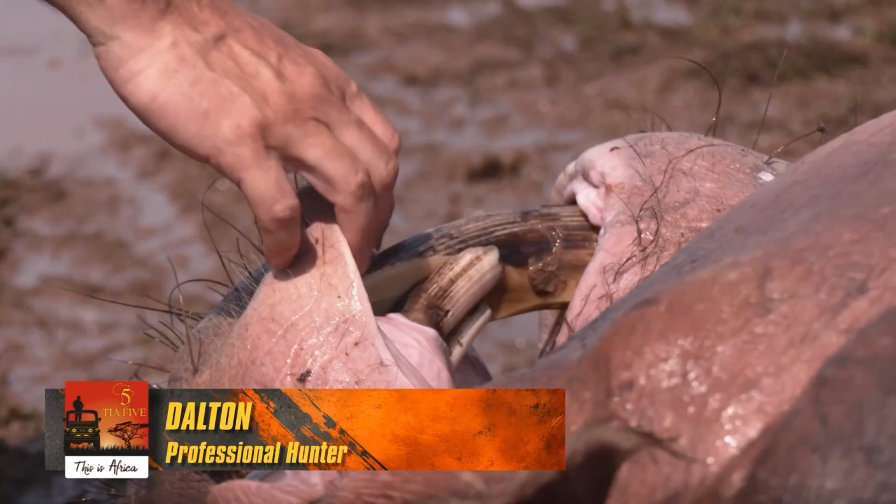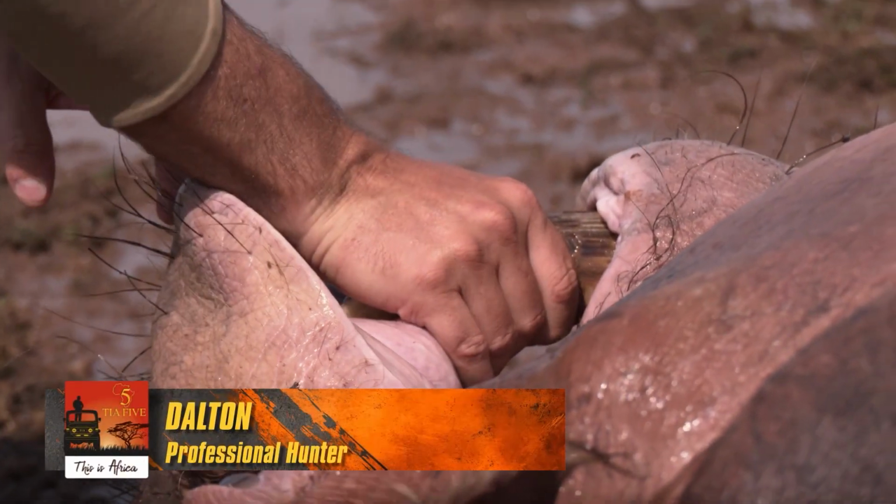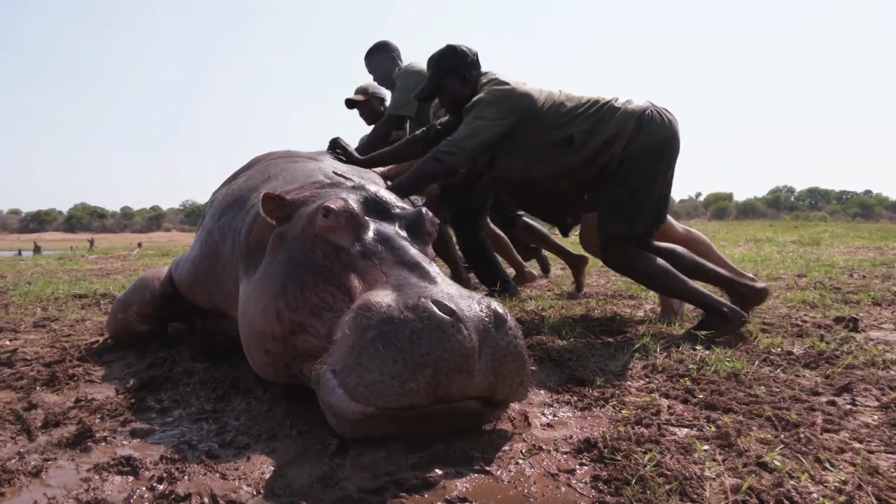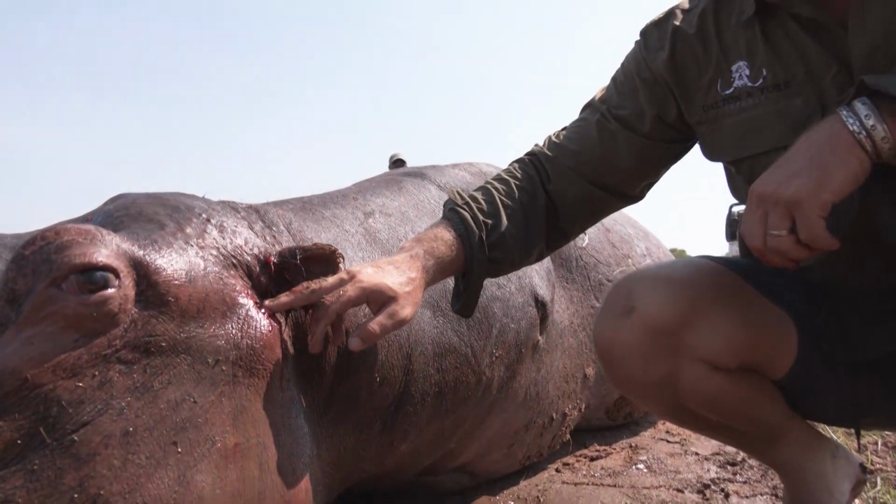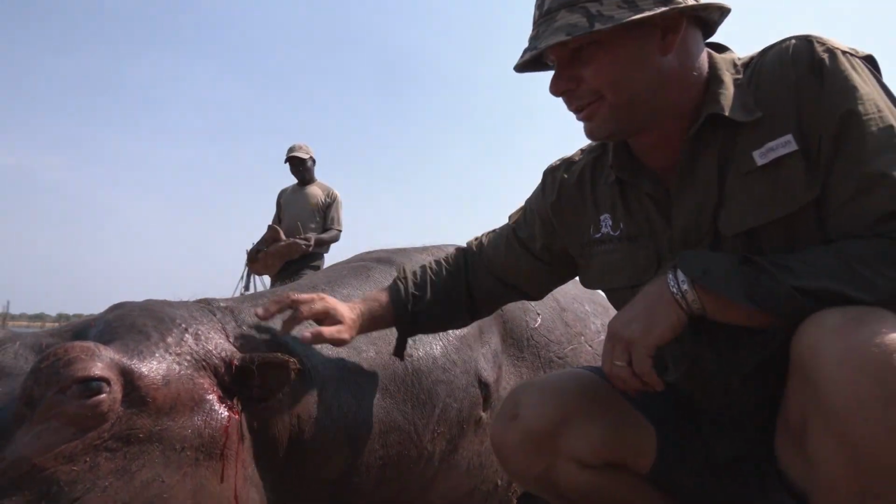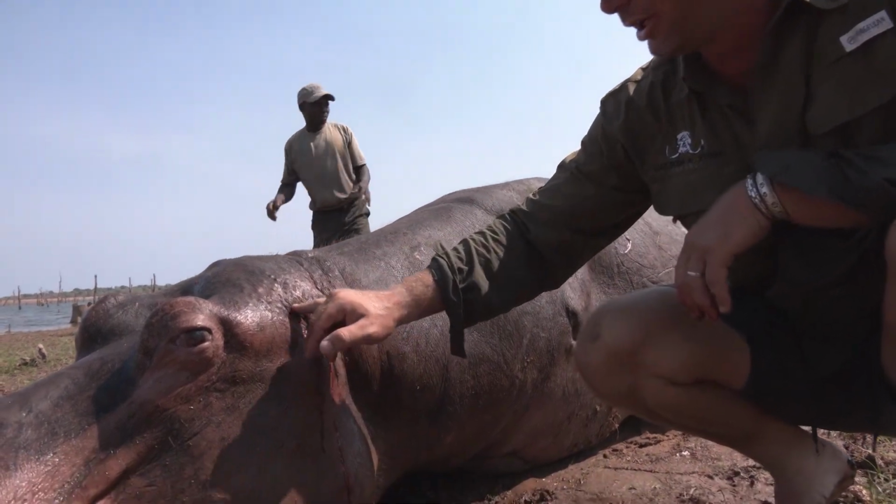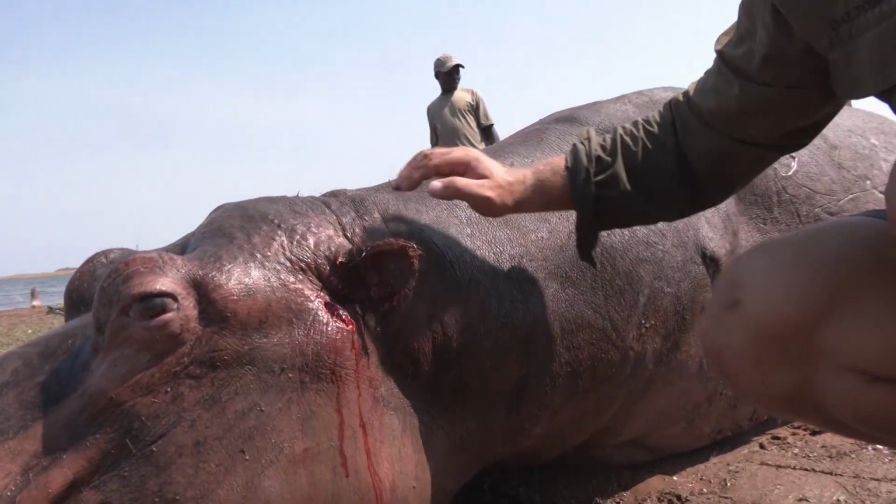A nice pull, very nice pull. Nice and hold. Well done, my buddy. Yeah. So here's the brain shot. He didn't move a muscle, and that's a perfect shot. Anywhere in this vicinity, it's not going to move anyway.